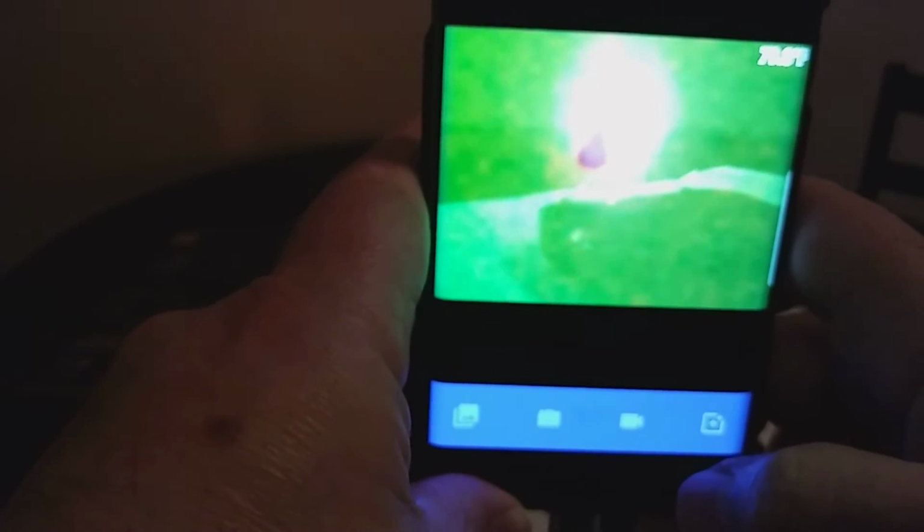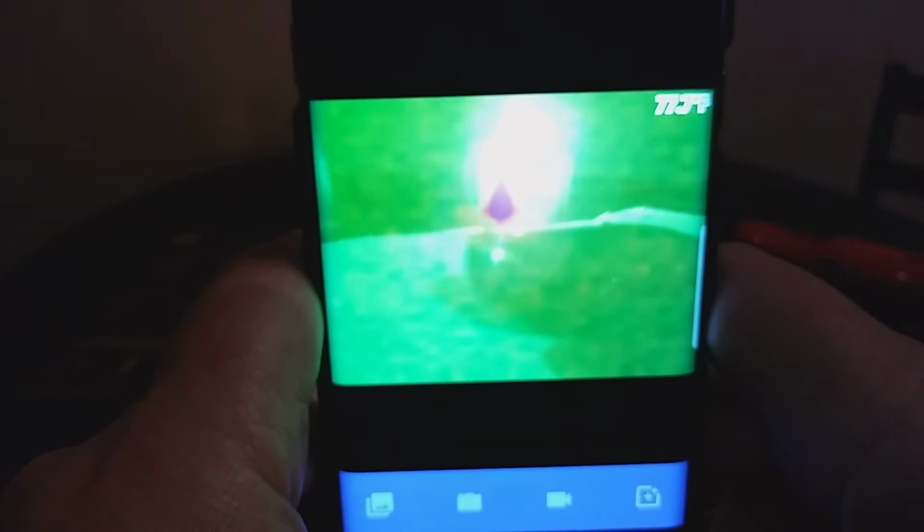You can tell the resolution. This is the lowest resolution thermosensor I think available. Let me just do this, and here's the split, kind of like Seek's Fusion, where you could see both an image and the actual thermo image, and it's not centered properly.